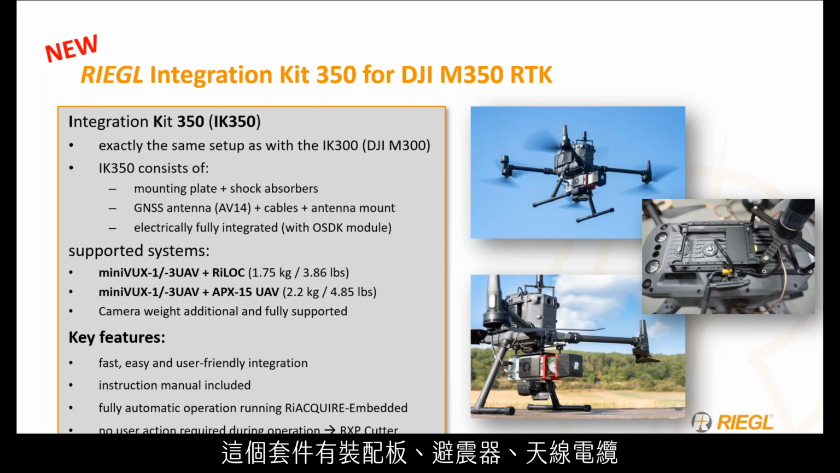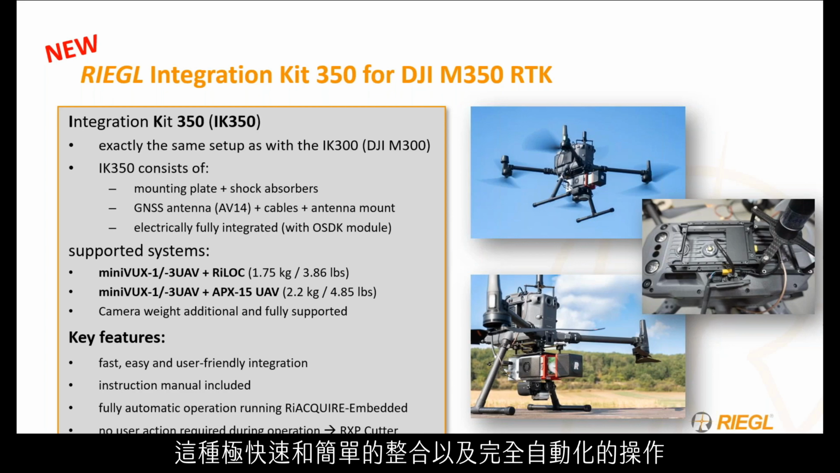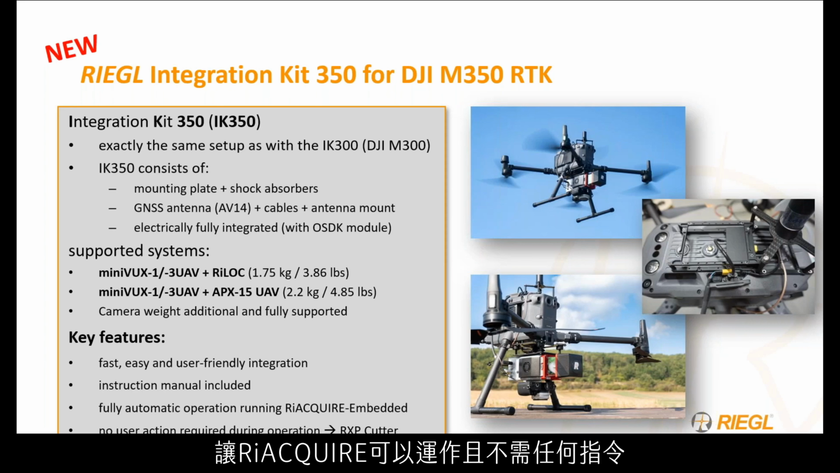This kit comes with mounting plates, shock absorbers, antennas, cables, and even an instruction manual to help with integration. It's extremely fast and easy integration and a fully automated operation, allowing RIEGL to run and no action needed during operations such as a PWM switch.